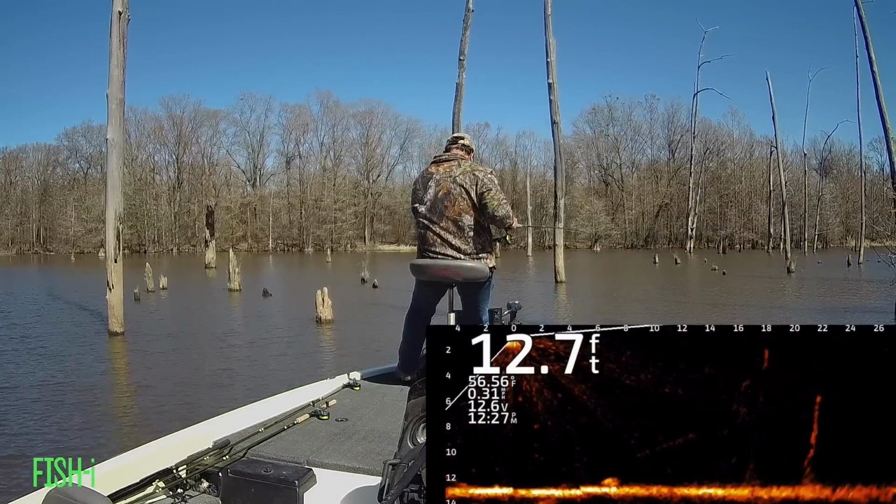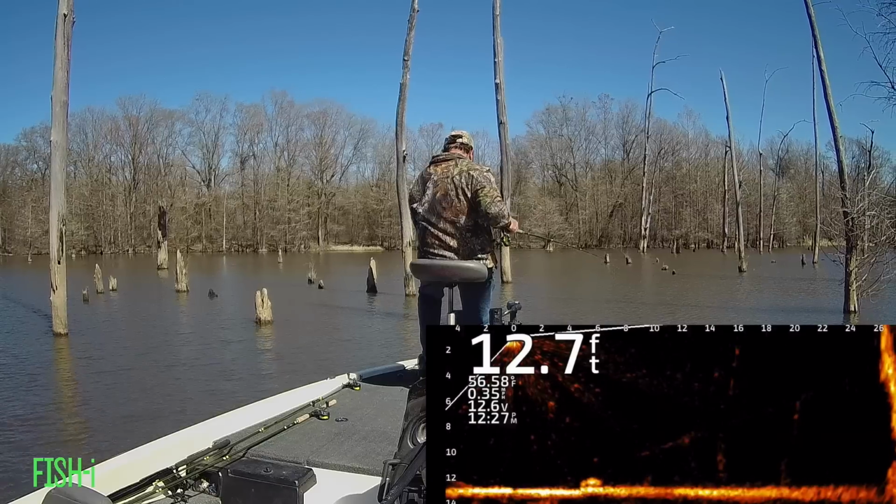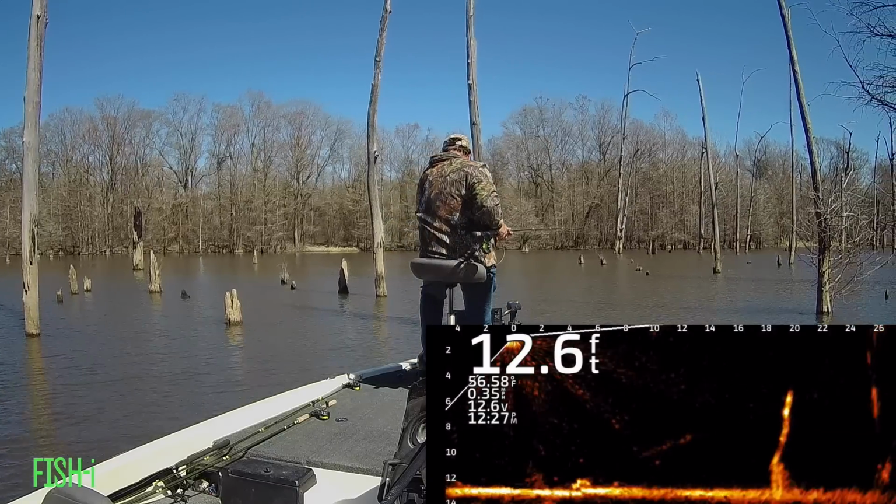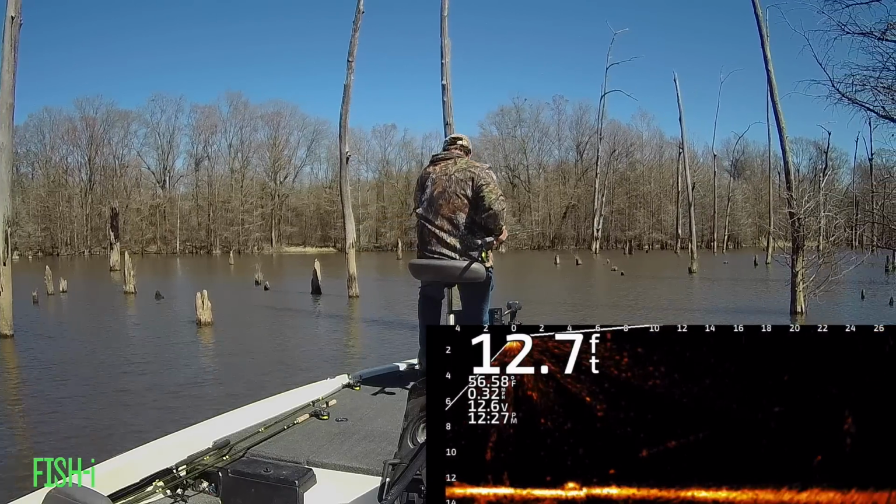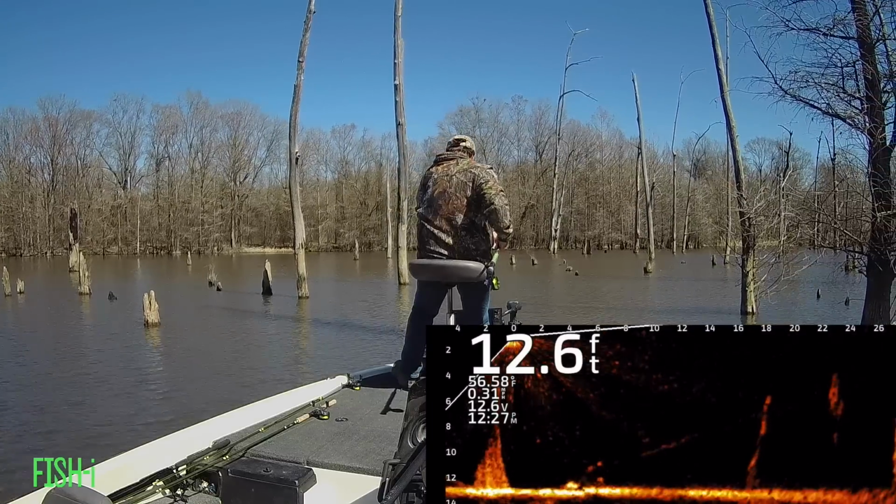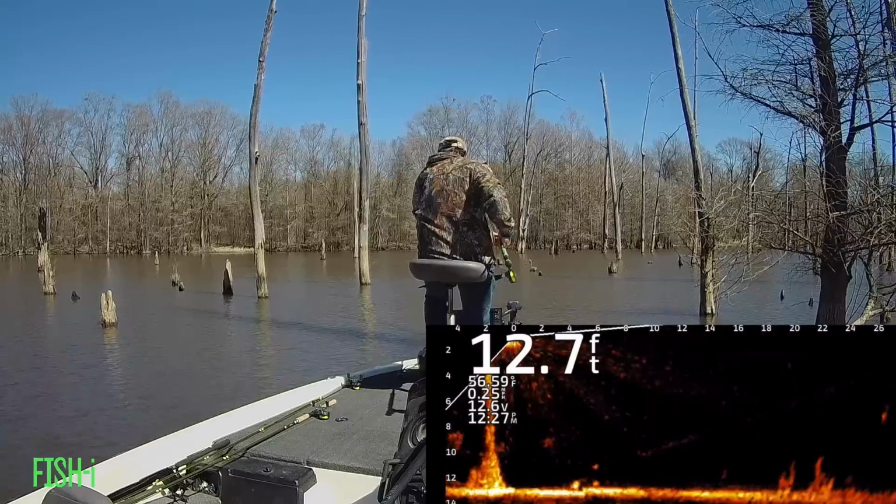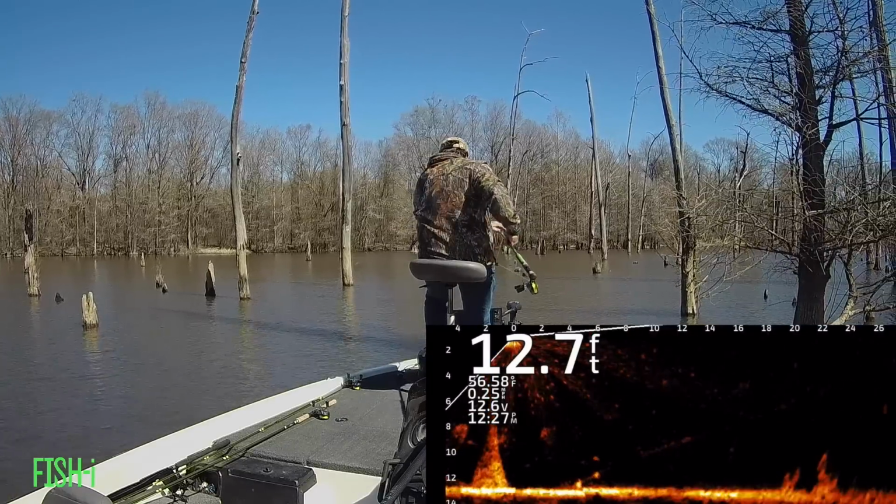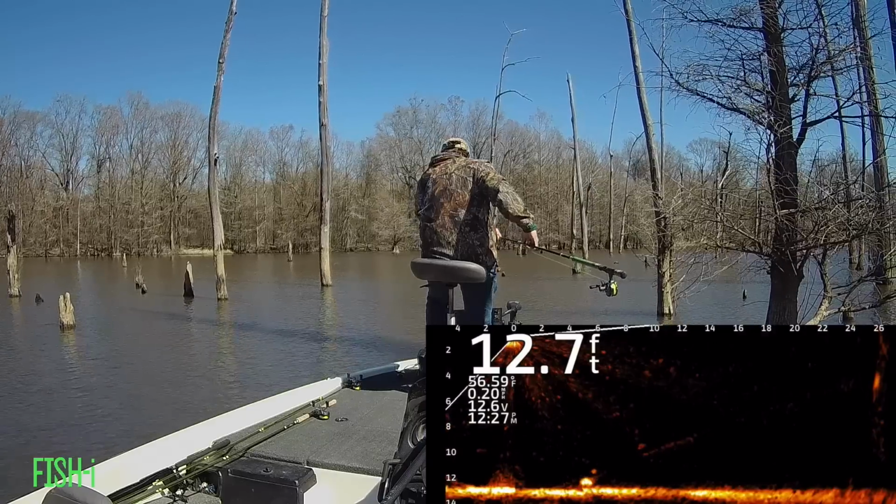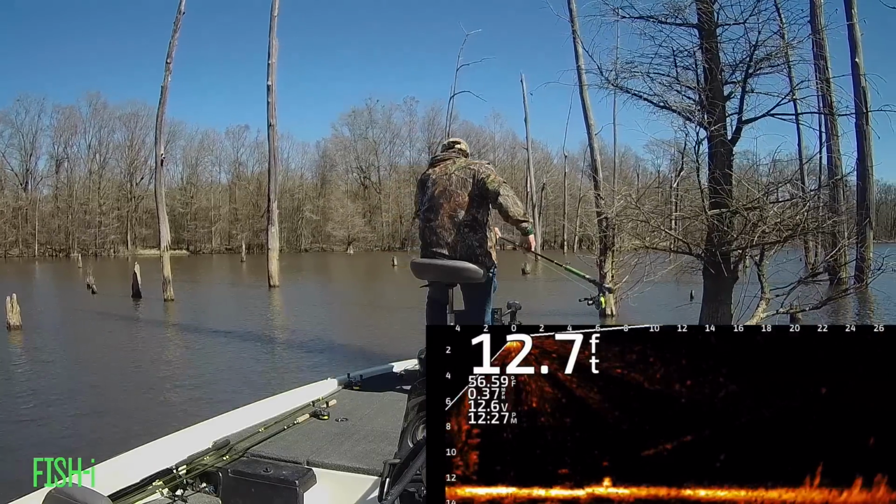Here's another instance where I had to choke up on my rod. You can see how far back I pushed the reel, and I end up holding it about halfway down. The boat's drifting, and I'm getting closer to this fish. I don't really want to bump the trolling motor and spook him, so I just did what I had to do to get that bait right in front of him. He looked like a pretty decent one, and it ended up that he was.